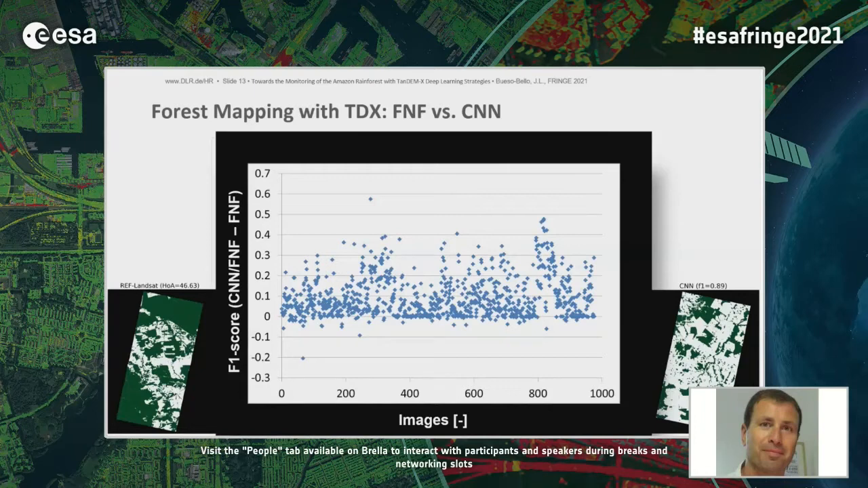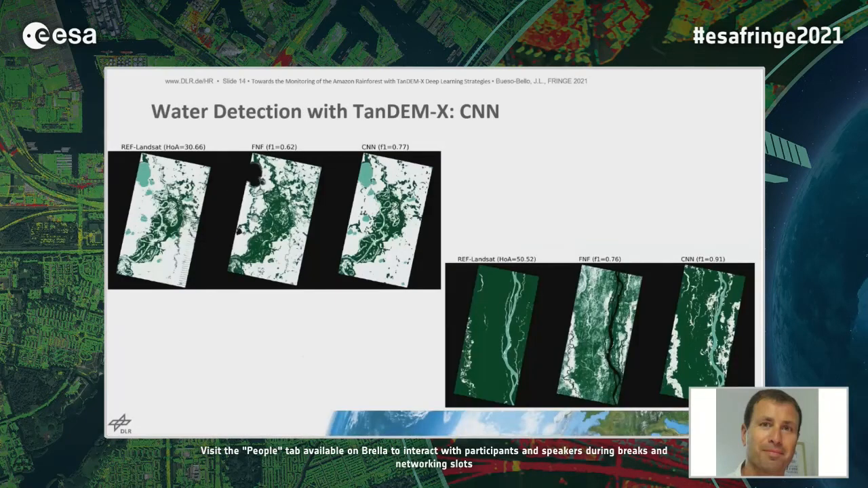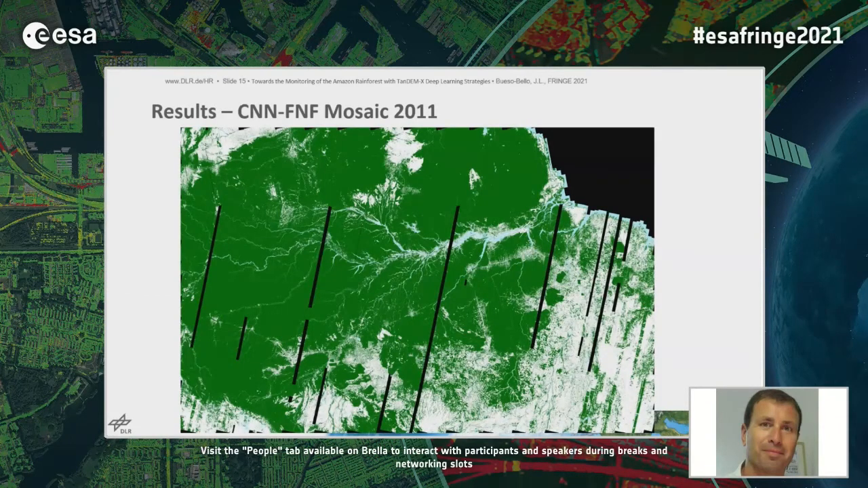Here we have the results over more than 1,000 images over the Amazonas, where we have a mean F-score improvement of 0.13. Here we also have, next slide, please, the water detection, where we see different water bodies: rivers on the right and lakes on the left, and the classification also looks very good. Using the same data set that we used, next slide, please, to create the global map, we ended up generating over the Amazonas